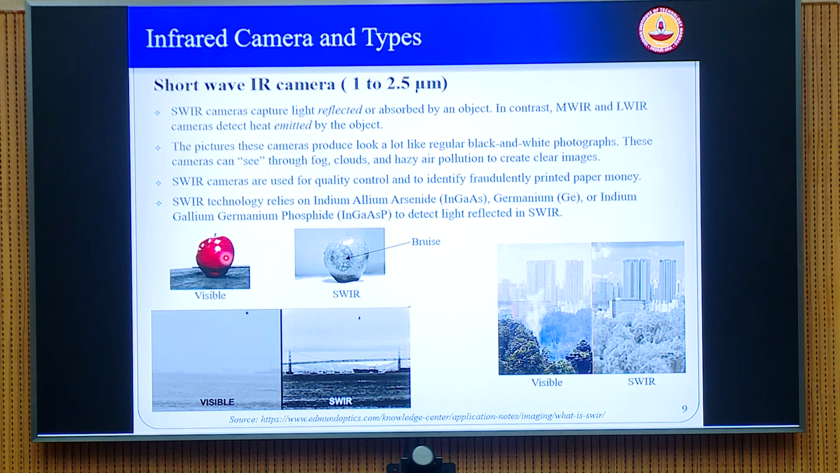So if you have an apple and you just look at it, if there is a bruise inside the apple or a defect, you can't see that with your visual light imaging. But if you use a shortwave IR, you can identify the spots where the bruises are inside. Similarly with counterfeit currency and things like that.